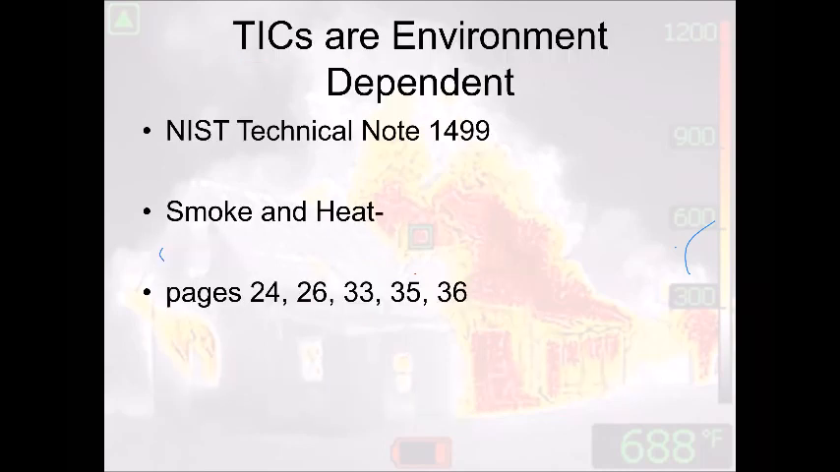So all this information about thermal imaging cameras, how they produce an image, how they read the gas, all that stuff, you can look up yourself in NIST Technical Note 1499, which was done in the mid 2000s. And they just did a smaller version of this test with the modifier behavior burns that they did in Ohio a few years back. So that information is also out there as well.